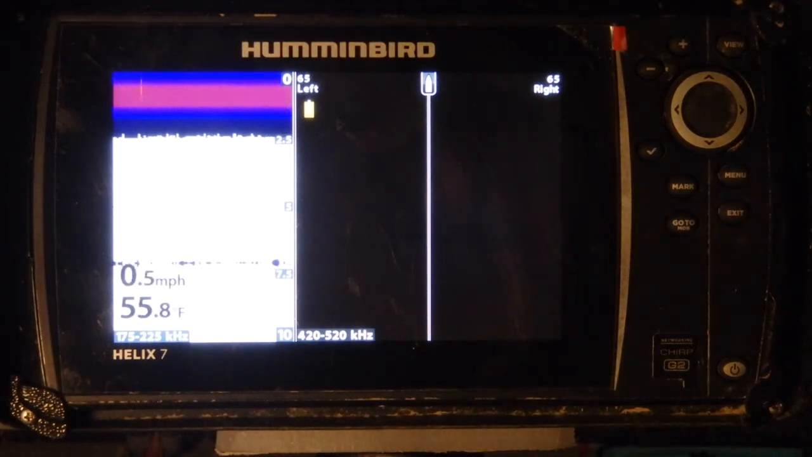So hopefully some of the guys who have just gotten these units who aren't real sure about the settings, hopefully this is going to help you a little bit.